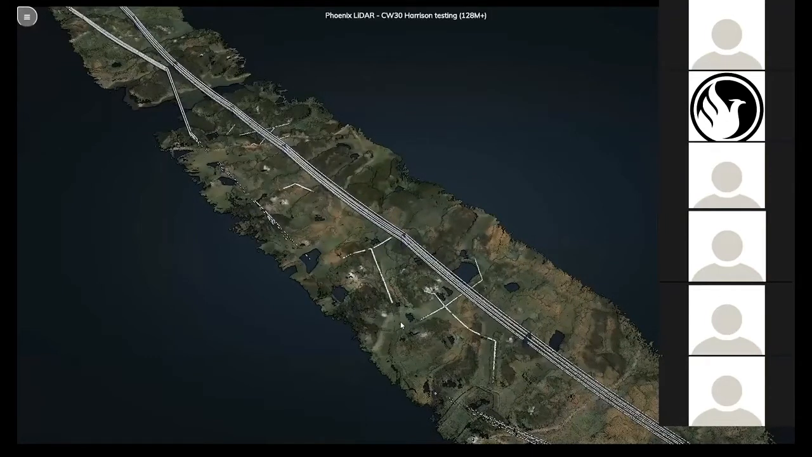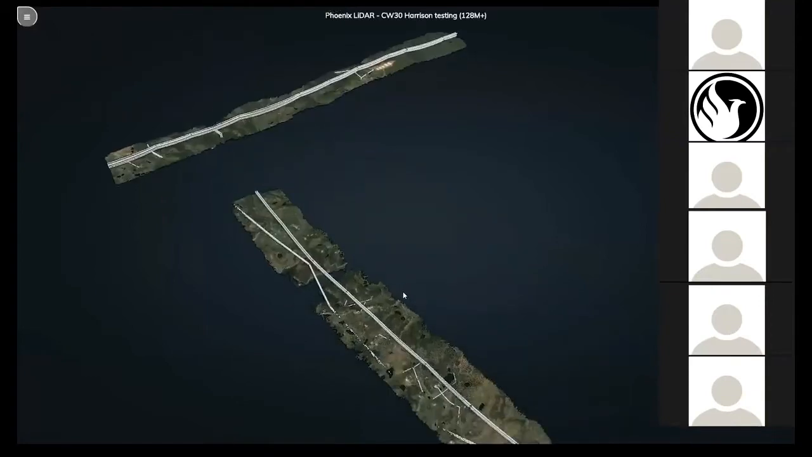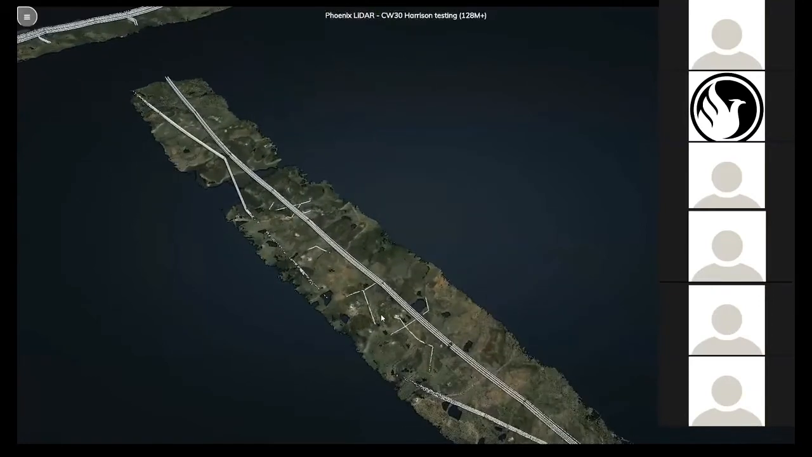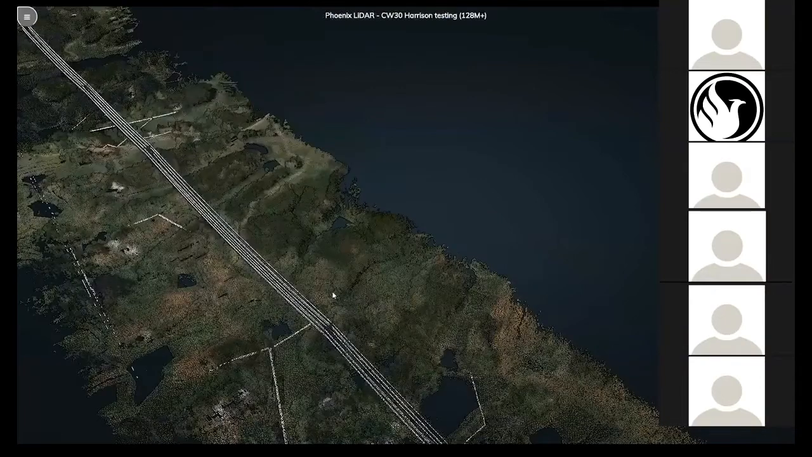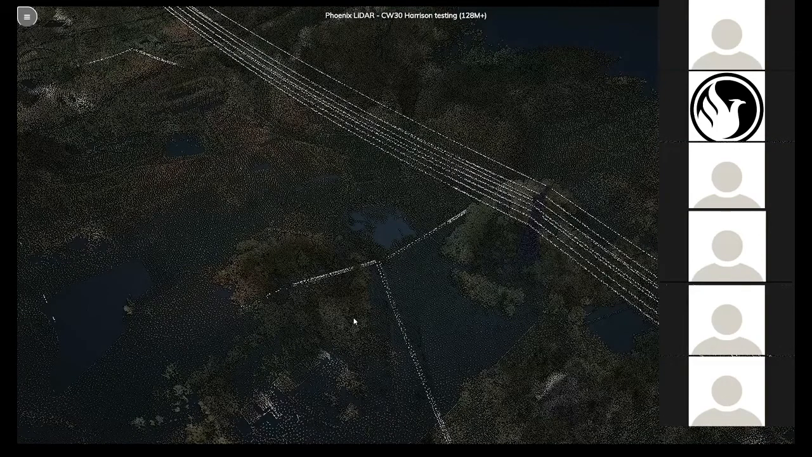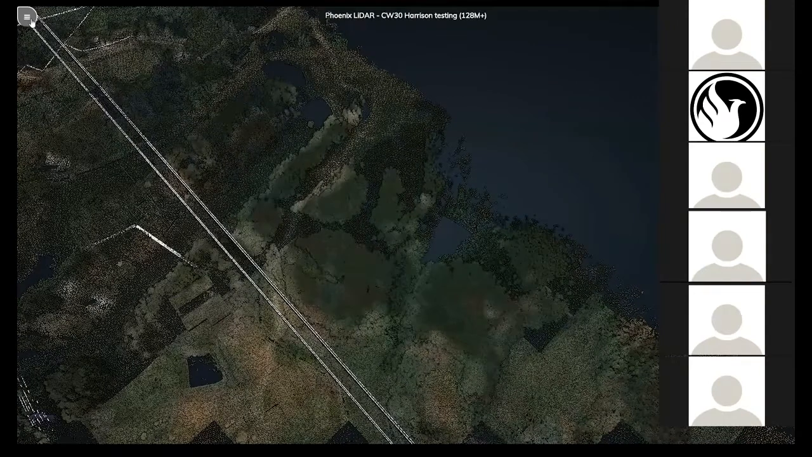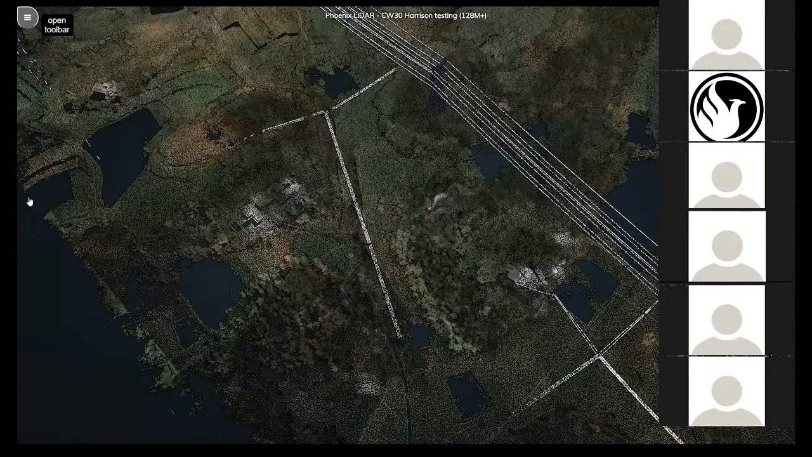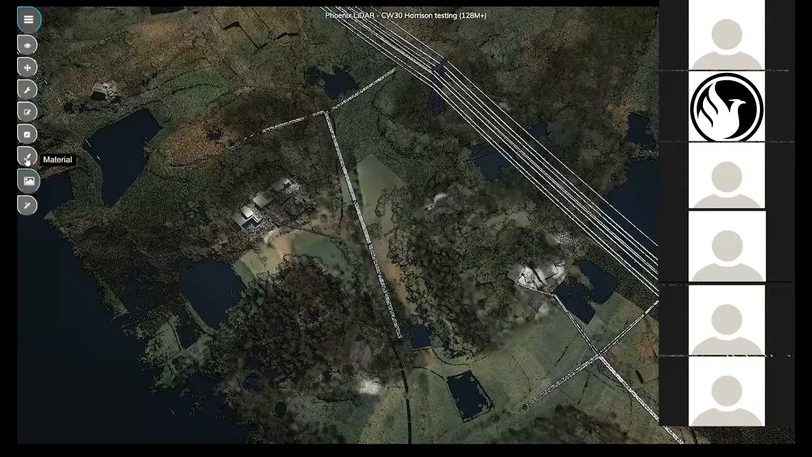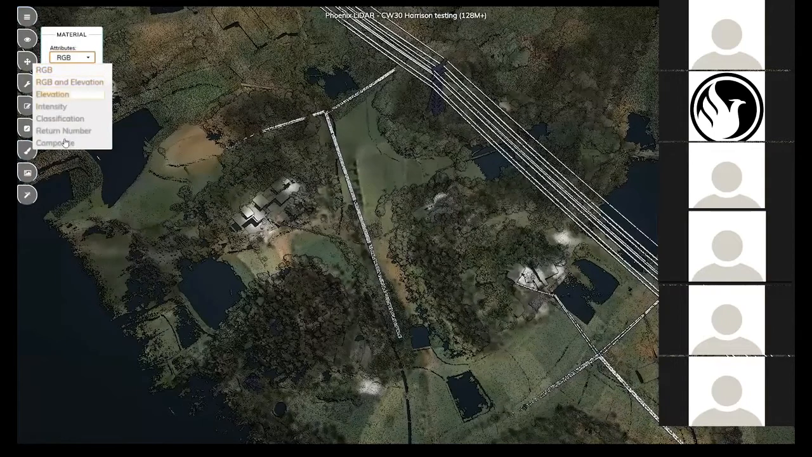At the speed we were going, this is a total of about 10 minutes of acquisition time. So really just a fraction of what this system is capable of, but a pretty sizable project by most other systems' standards. We're looking right now at RGB values that are from satellite imagery, so not super impressive. Let's change that and look at a composite.